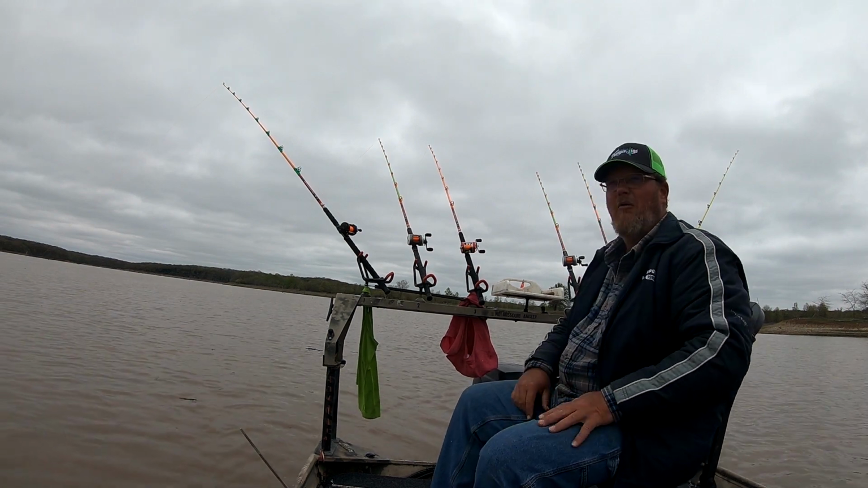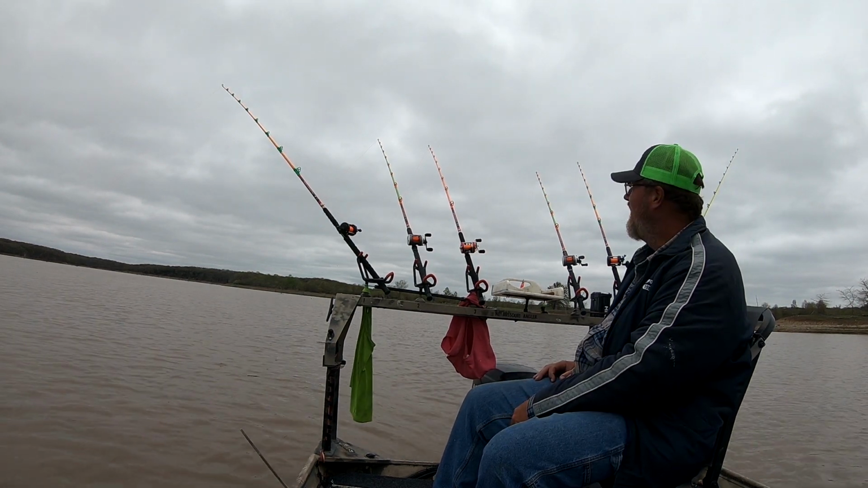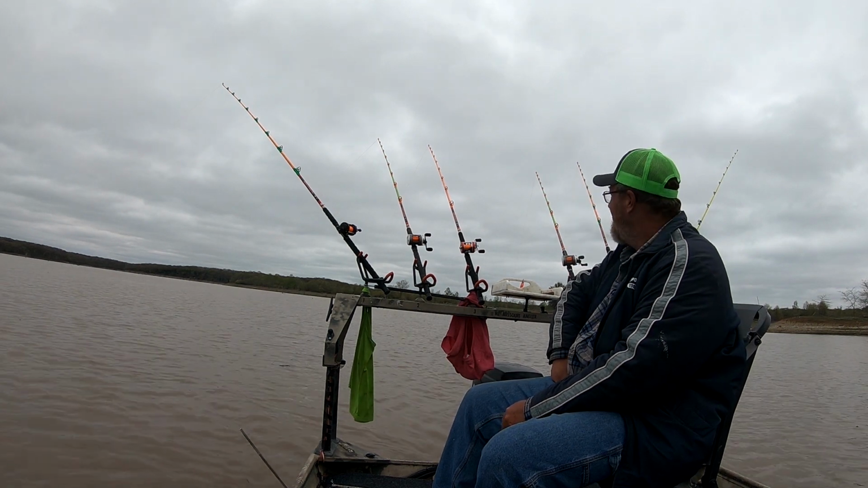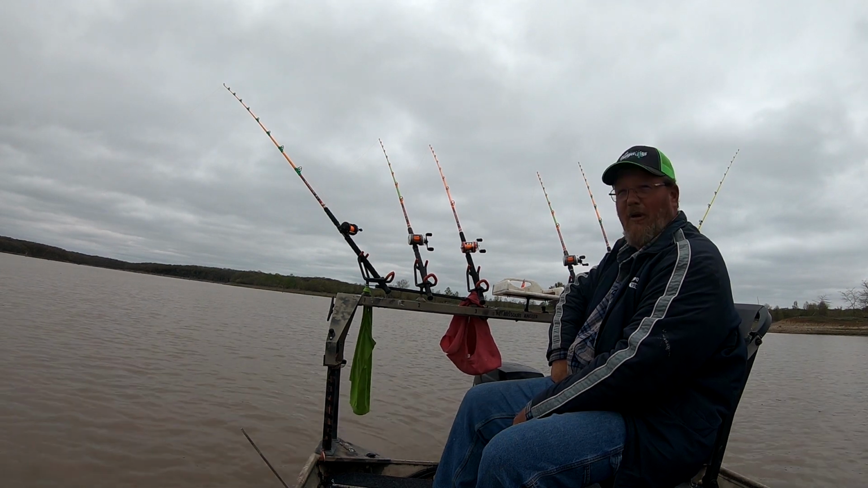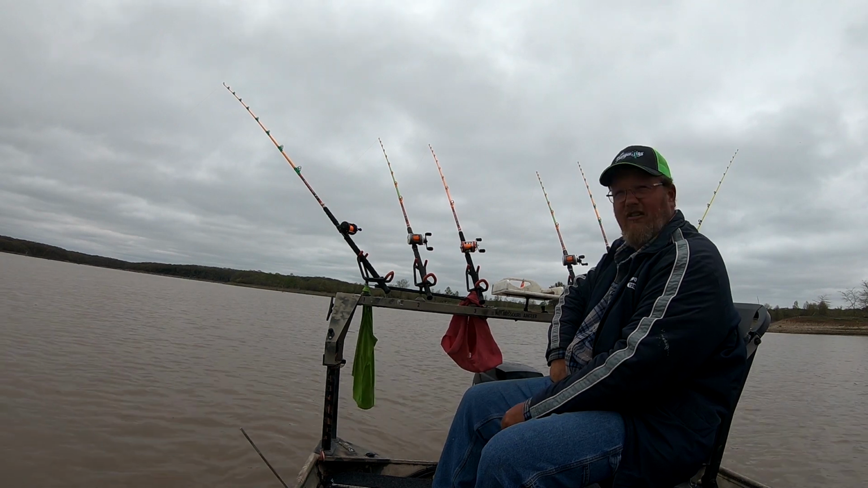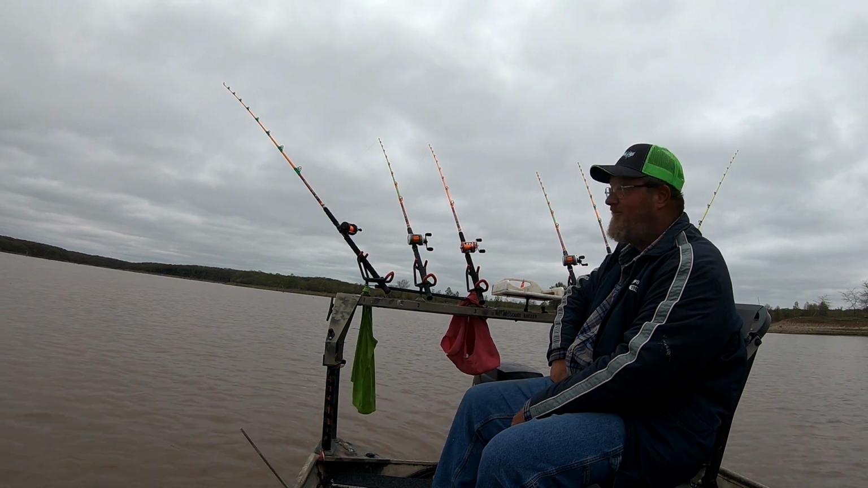But we just had moving water about 4 or 5 days ago, and over the weekend, last weekend, it ran for about 2 days. So it's been about 3 days since there's been running water in here, and it's running again today. So I'm hoping they're back to feeding again. A lot of times when this water runs in, they'll feed real good for about 24 hours, and then they just won't eat for a week or so. But it's just hit and miss after that.